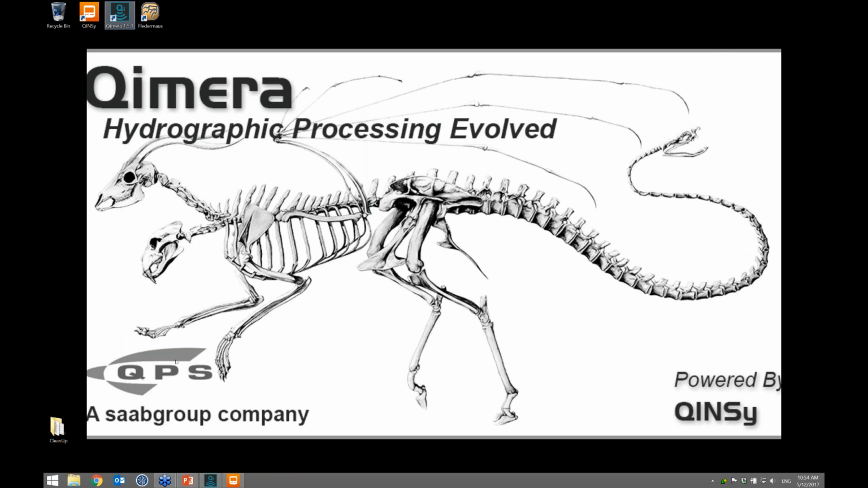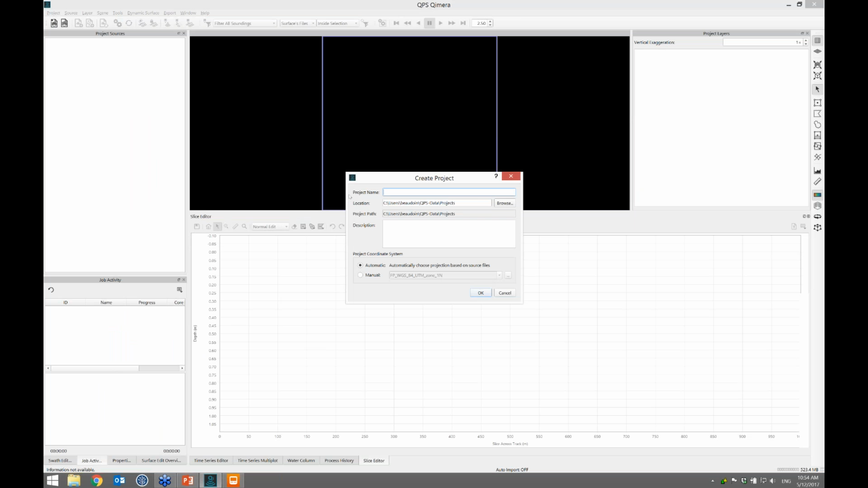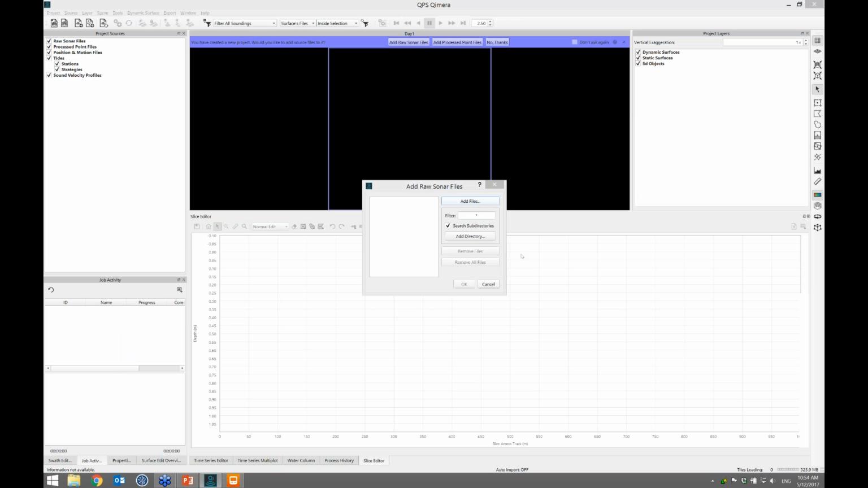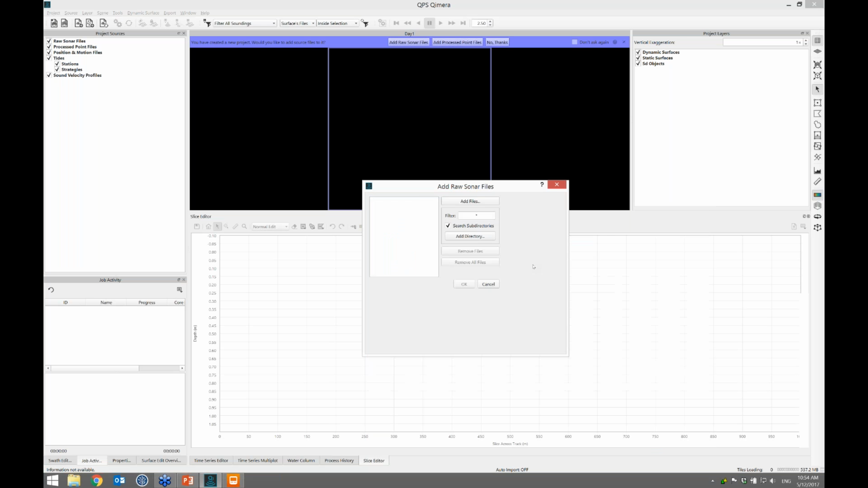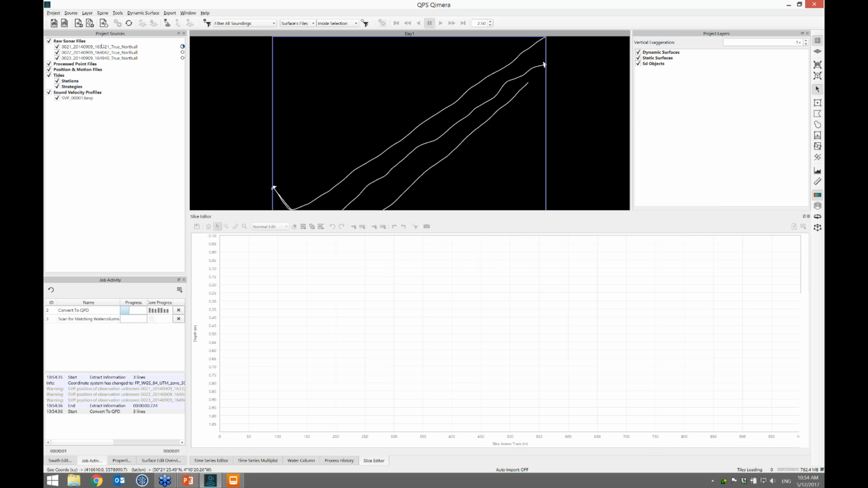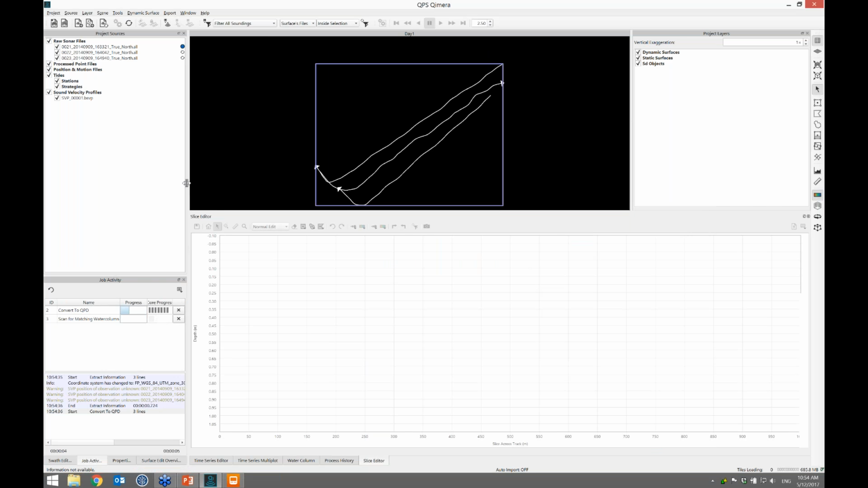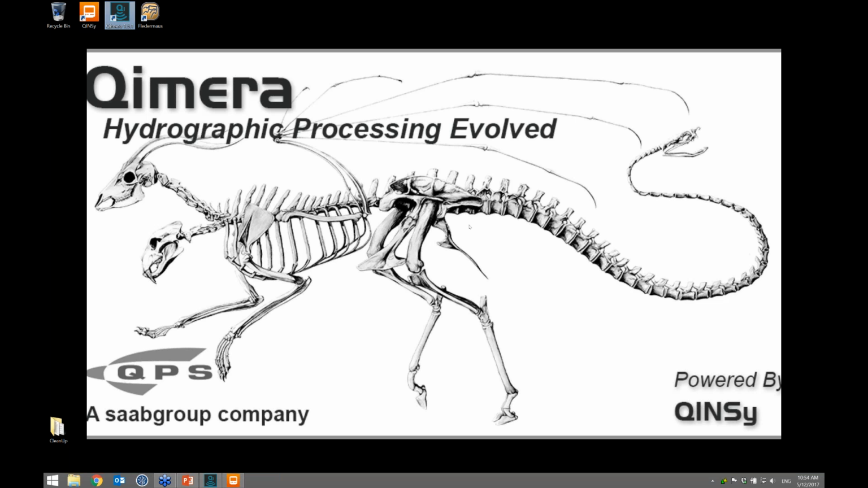What I'll do is, I think I've got Qimera running over here. What I'll do is make a new project. I'll call this day 1. So let's pretend that I'm the surveyor after 1 day of work, and I'm adding my data files. And I've got these 3.all files. This is from the Shallow Survey 2015 data set. And they're going to come in and they'll convert to QPD. And so let's just let that run. Meanwhile, I'll pretend I'm the second surveyor for day 2.